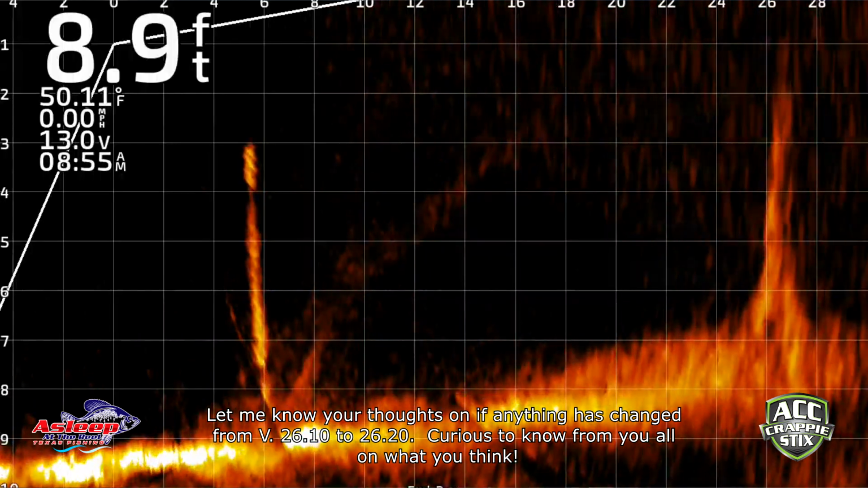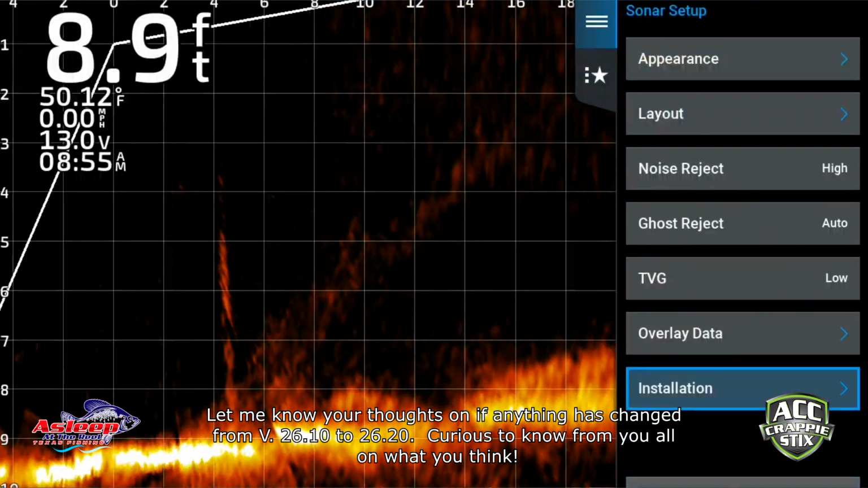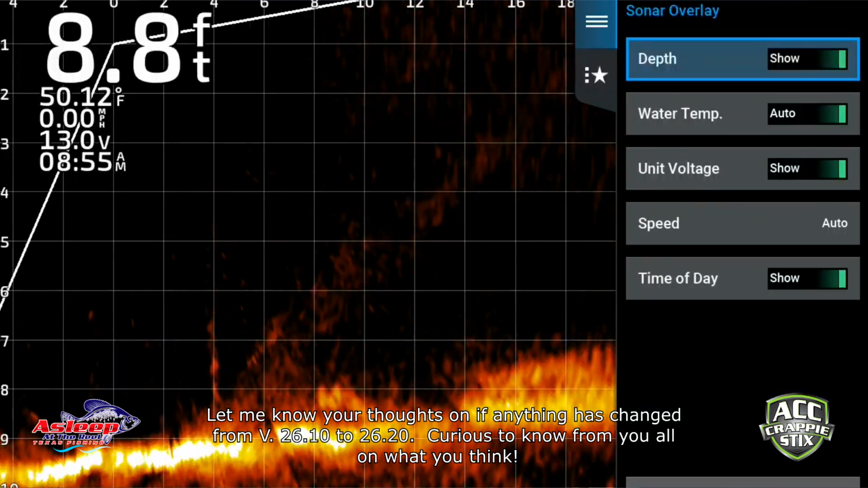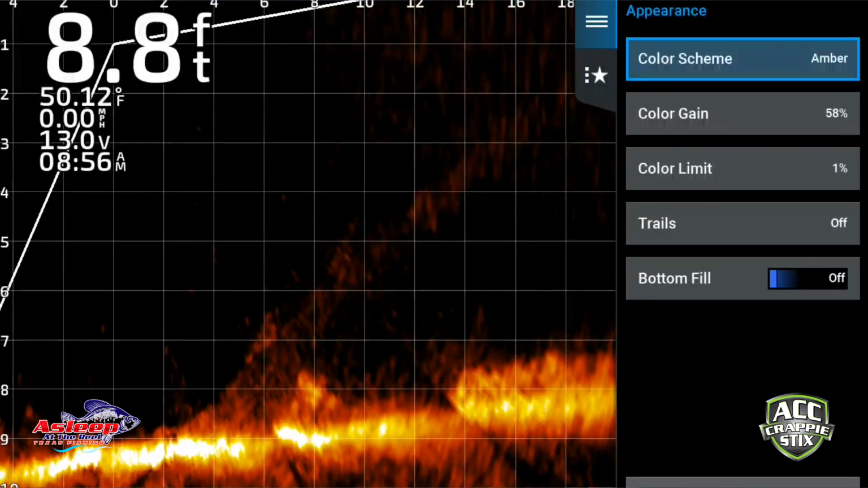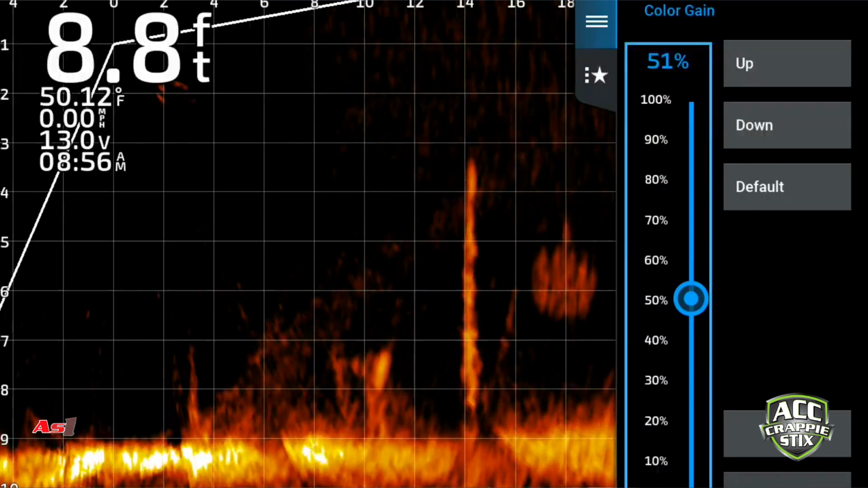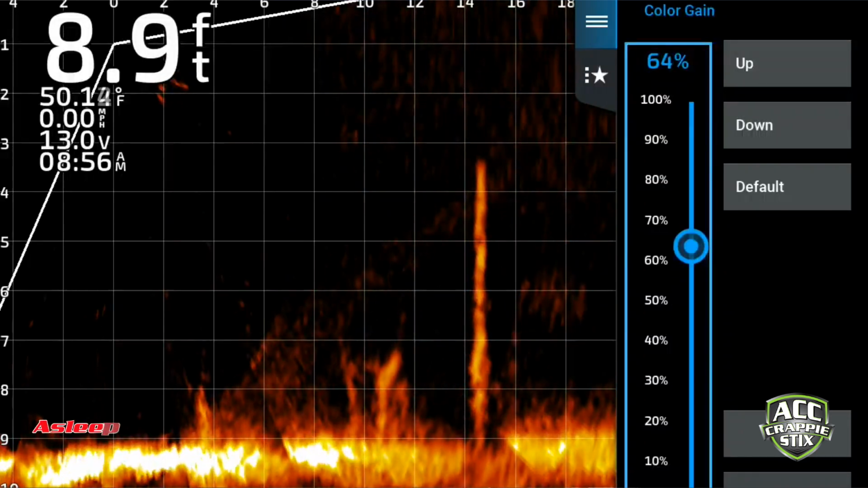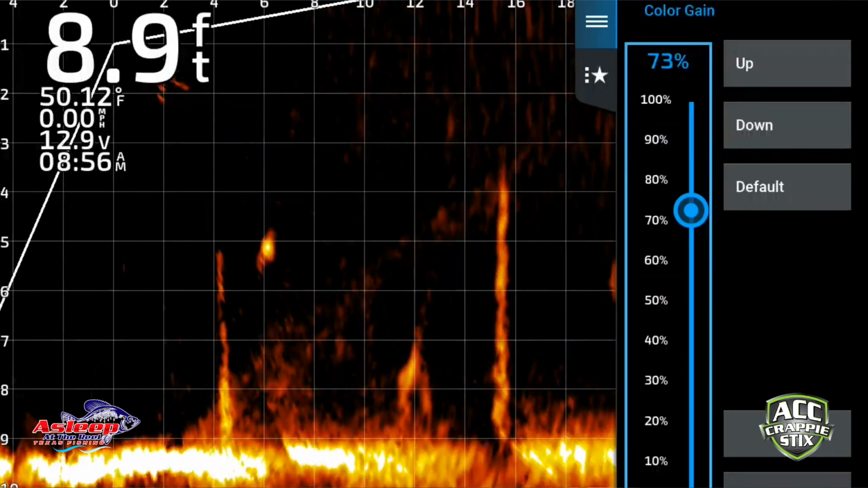Get that cleared up. So let's go back into sonar setup and installation. I'm sorry, that wasn't what I wanted. I wanted to go to appearance and color gain. I'm gonna mess with my color gain to get the tree back in. Mess with my color gain a little bit. Kind of get them to pop a little more.